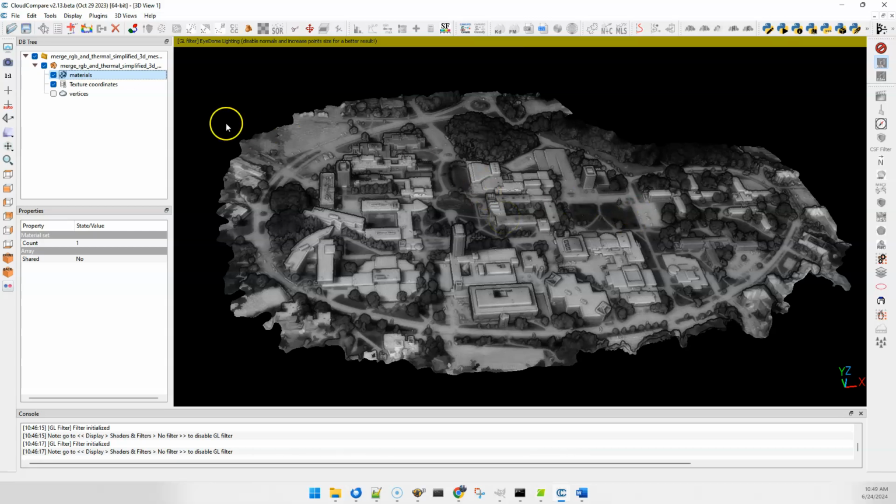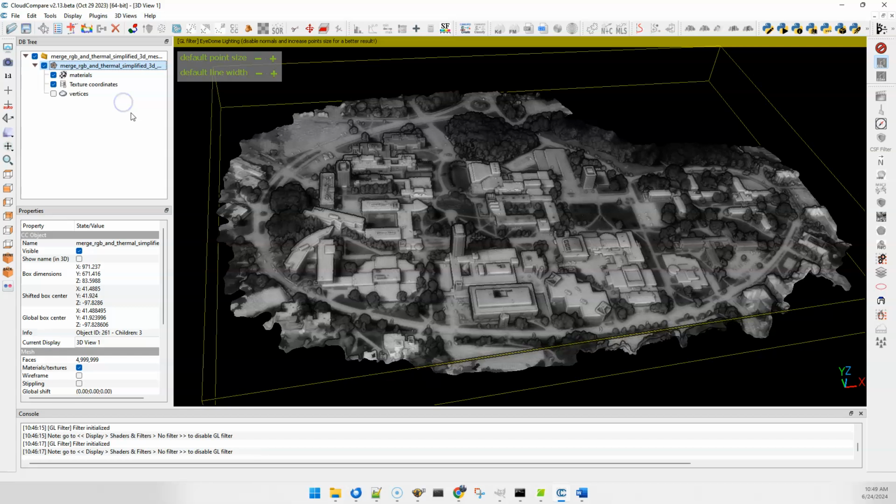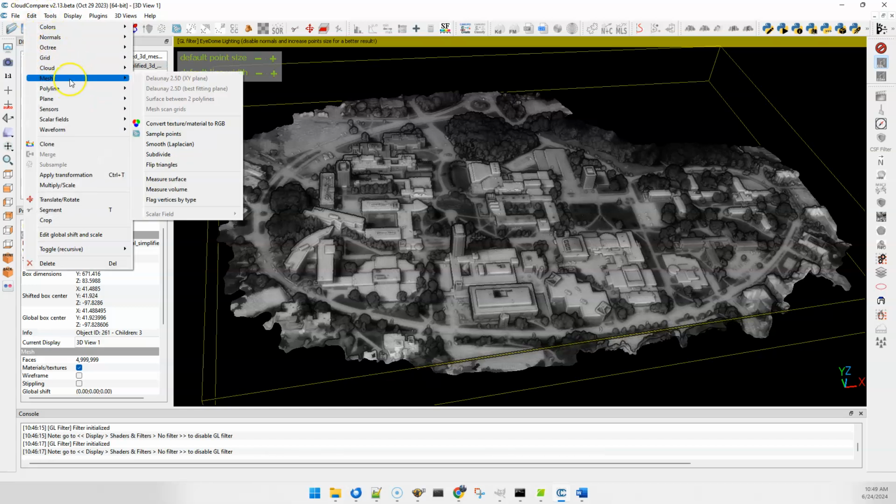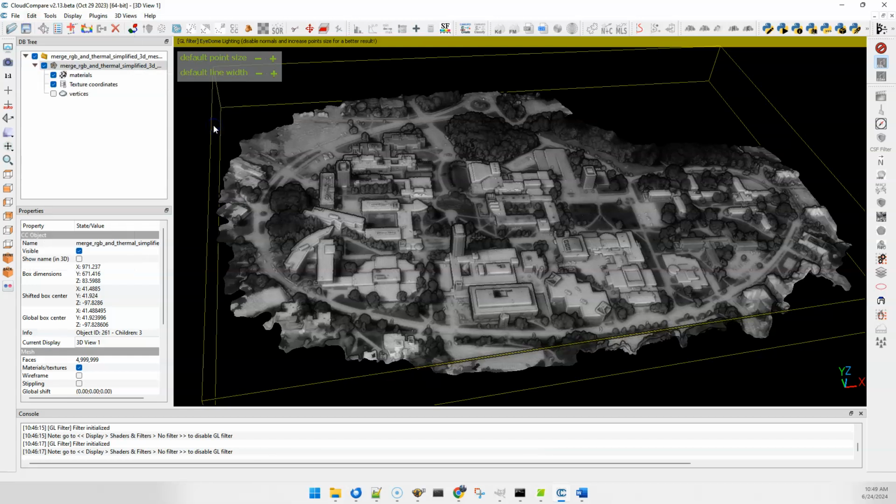So if you want to visualize this on your own, then you can go select the mesh. You can go to, let's see here, Tools, Edit, Mesh, and then convert texture material to RGB.